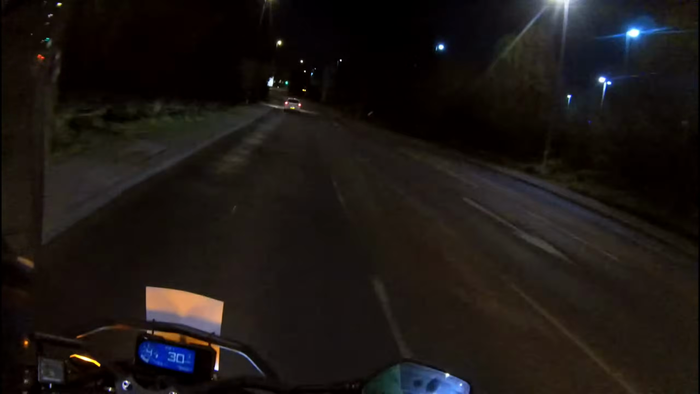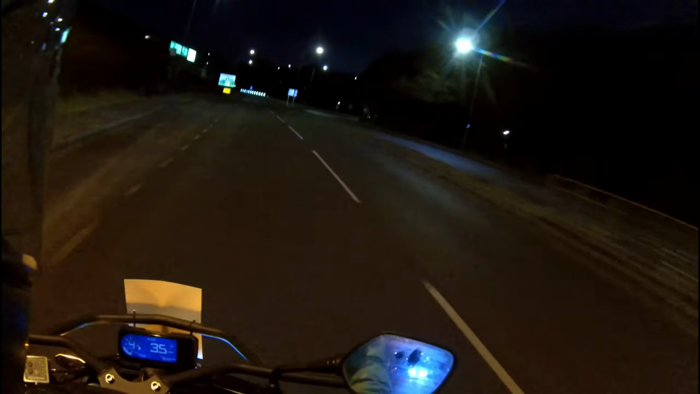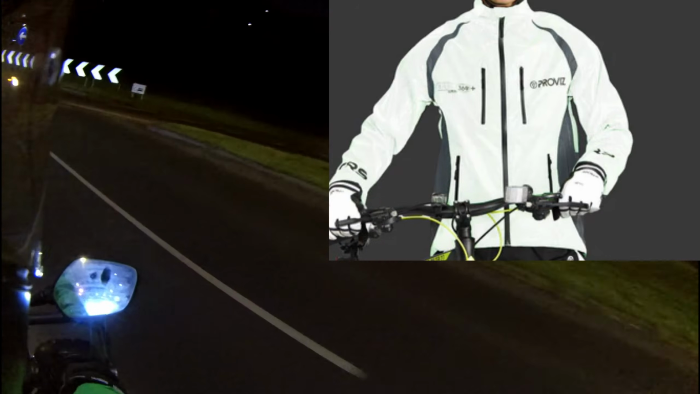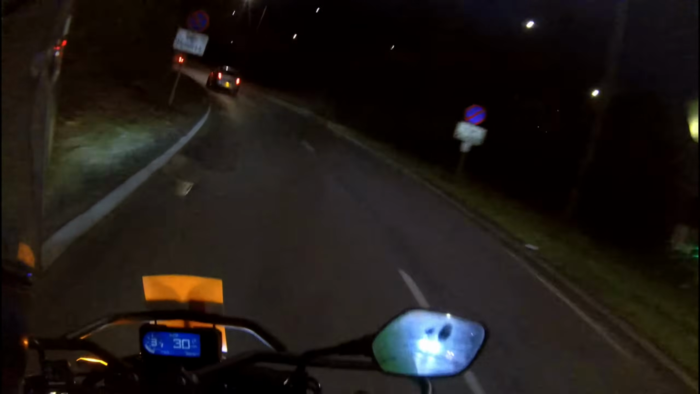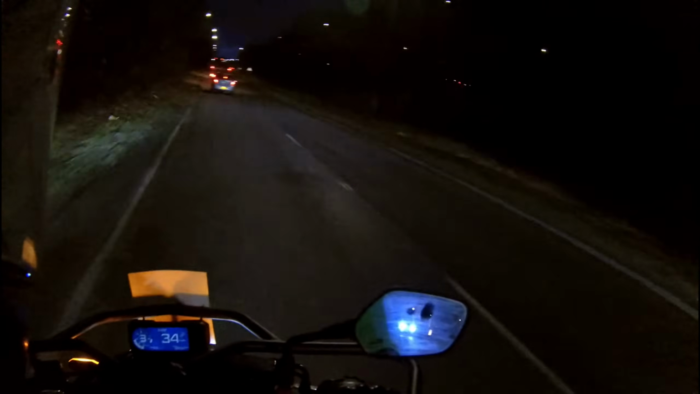The main considerations for riding in the dark are: can I be seen and can I see? Can I be seen? Wearing reflective gear can very much help in the dark. I choose to wear a cycling jacket, one of the super duper reflective all over versions, because a lot of the motorcycle over jackets, or just normal jackets, only have partial elements of reflection on them.